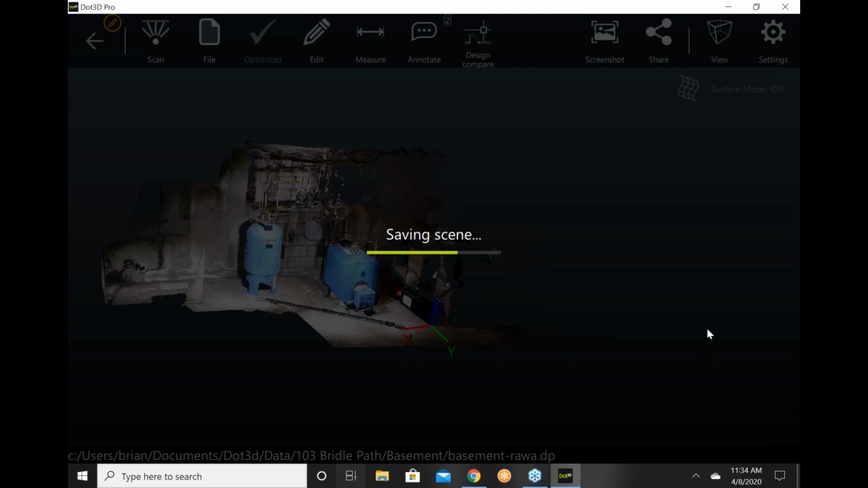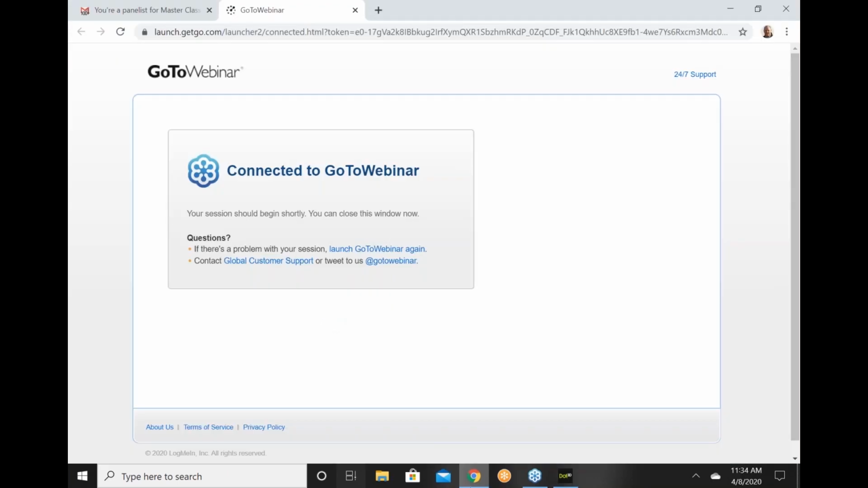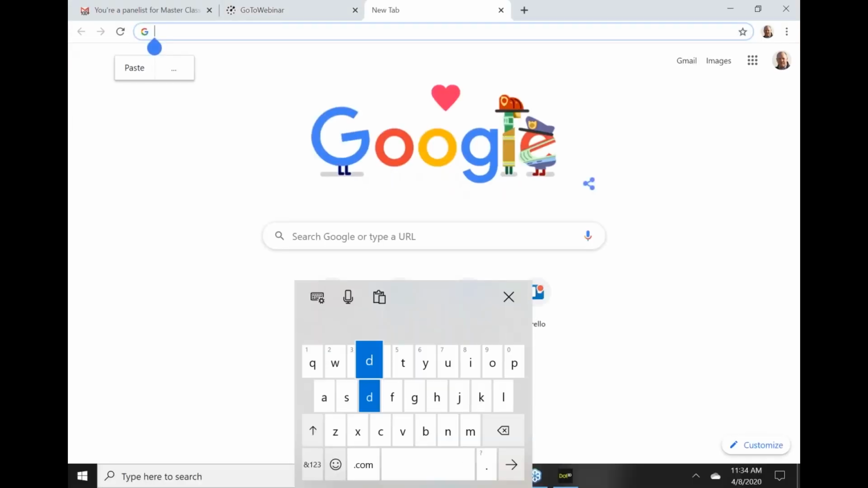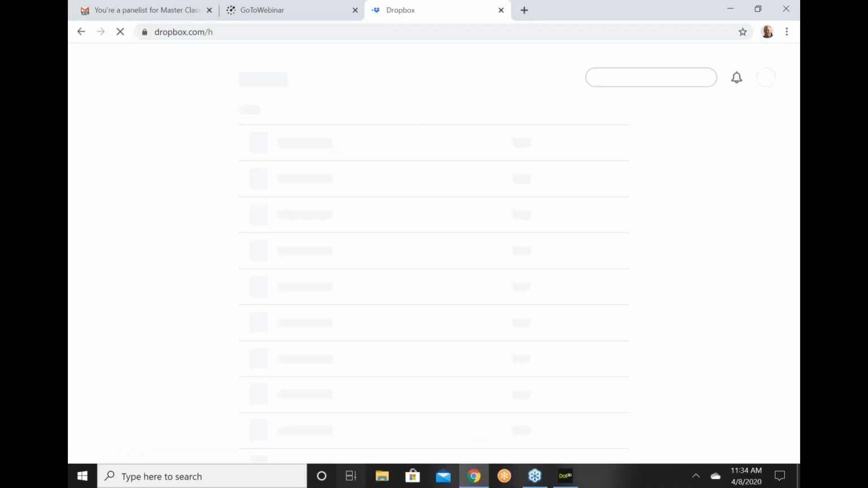Now, how do we get this data back? Well, we've saved it. I'm going to open up Dropbox, and I'm going to upload it to Dropbox.